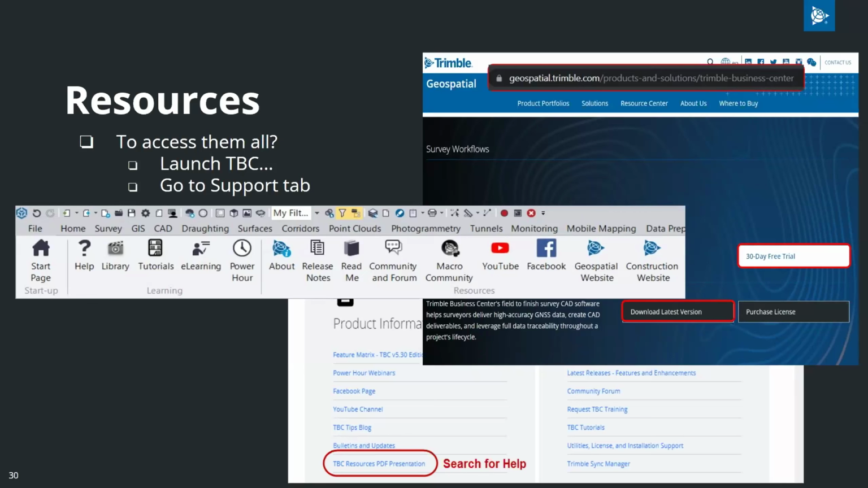I think I covered everything that we needed to. Oh, the one thing I just wanted to mention, I did forget to add that slide, is the Field Systems Help Portal. It's a long name, but if you want any information on any of the hardware or software products in the Field Systems business area, so that'll be all the GNSS, all the total stations, mobile mapping, laser scanners, software, TBC, RuleWorks, Access, SiteWorks, all that.